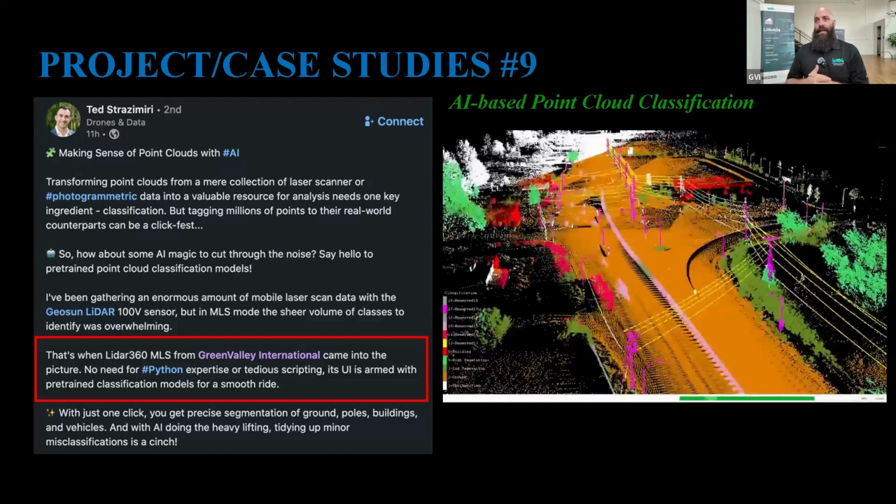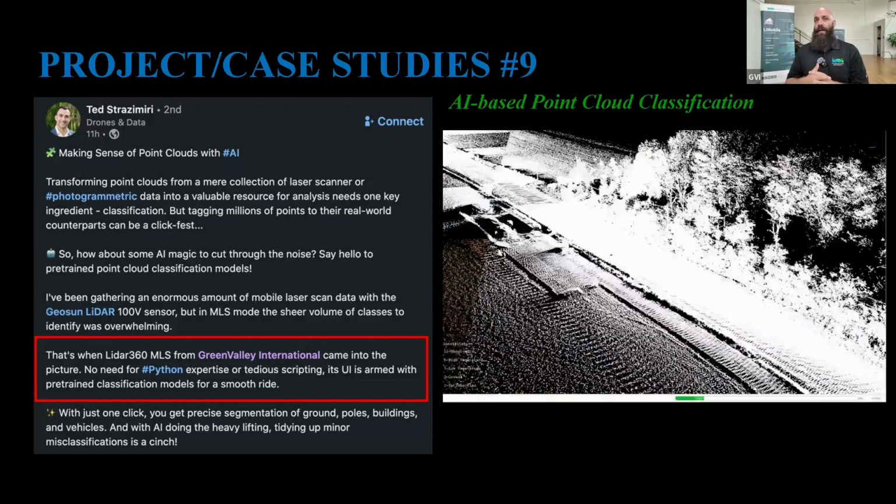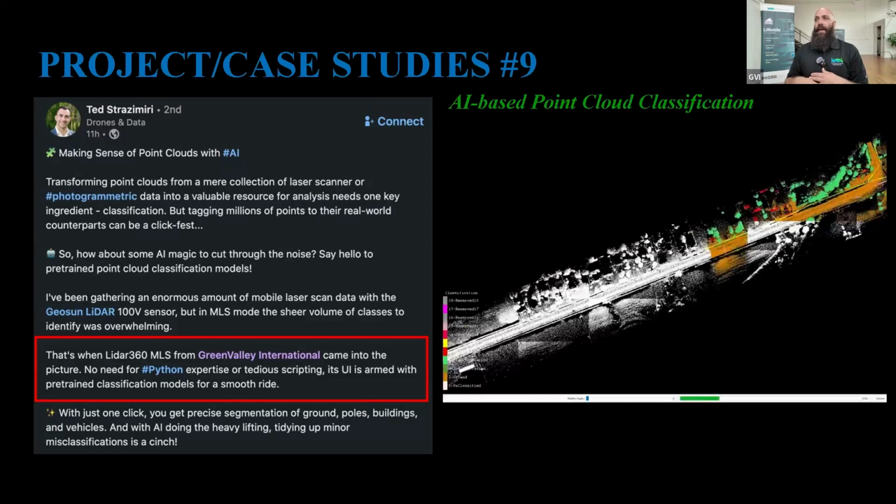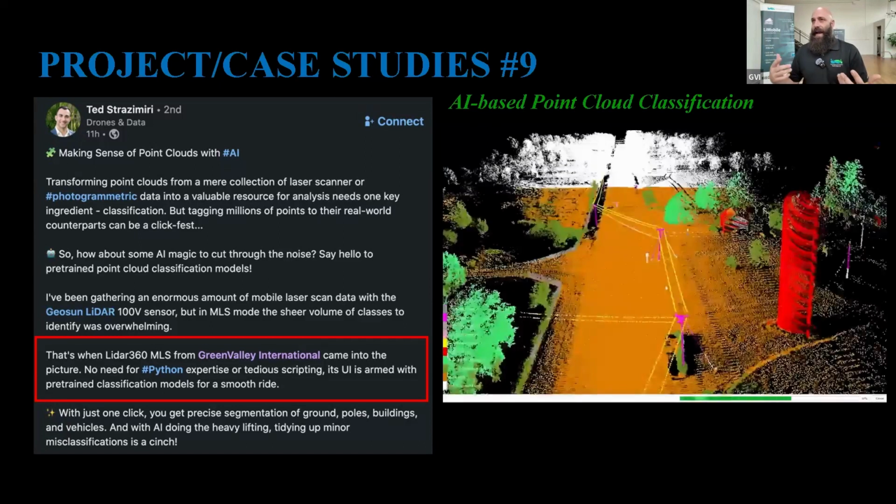This video that we're seeing here was done with the GeoSun LiDAR sensor. But again, LiDAR360 MLS is not shy. It is willing to work with other systems, and we would be willing to work with other systems. We just need information about them so that we can add them in.